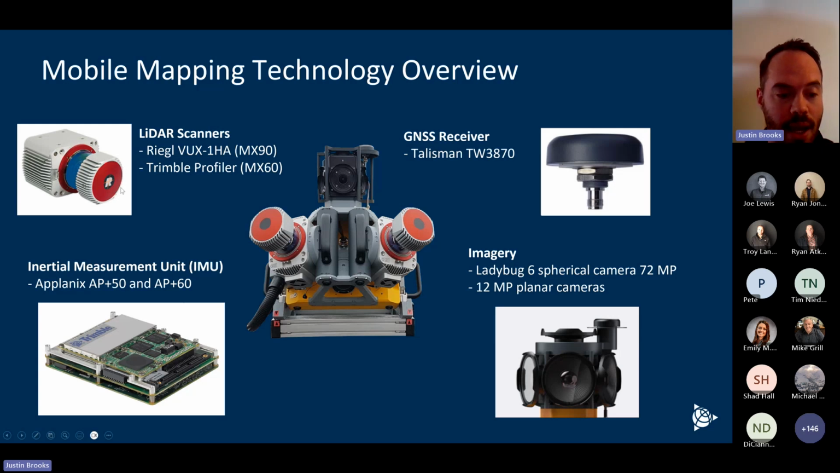But this goes hand in hand with an IMU and a GNSS receiver. The IMU is our inertial measurement unit. That's essentially our gyroscope and accelerometer. That's really going to help us determine the orientation of the system. And then the GNSS receiver is for the position of the system, obviously. So with that, we're getting an accurate angle, orientation, and position for every single LiDAR pulse that's shot out. So again, we can build that really high context, high fidelity 3D environment with just a single pass down the road.